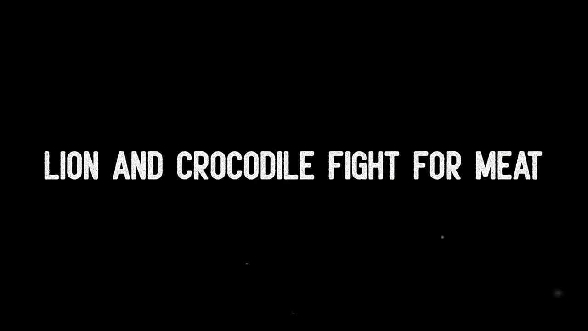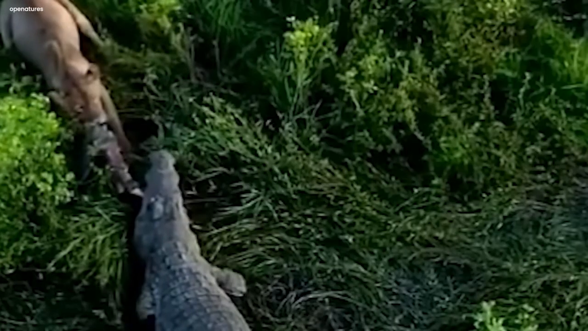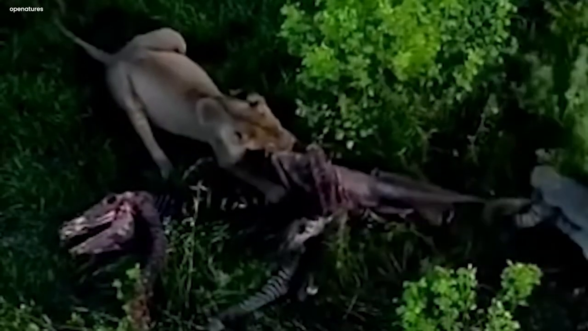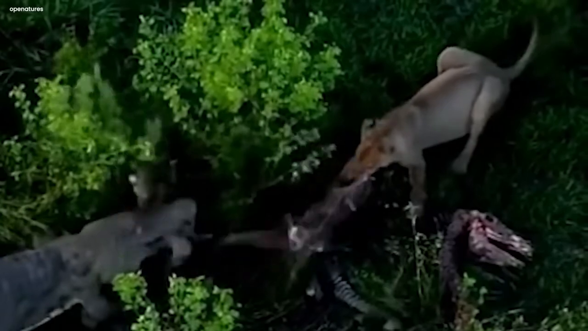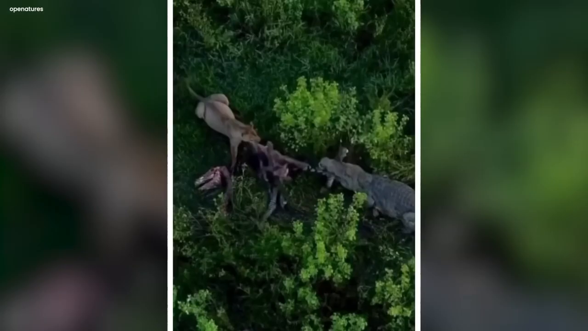Lion and crocodile fight for meat. This video shows a crocodile and a lion fighting for the meat in the forest. The video is shot from a drone. The lion holds one end of the meat from its mouth tightly while the crocodile holds the other end with its mouth. Both of them try their best to take the whole meat for themselves. It seems like the crocodile has a more tight hold on the meat than the lion.